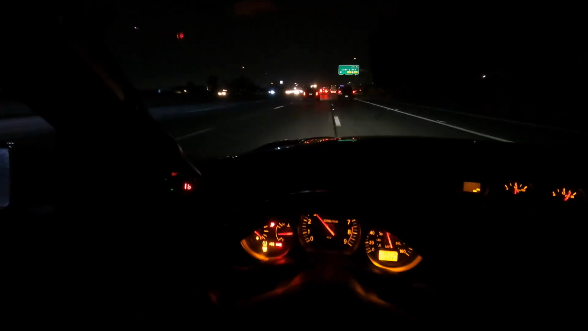This dude obviously doesn't know what he's doing, bro. I'll just get off. He's not gonna race. He's gonna make me chase him. I'm not gonna miss my exit.